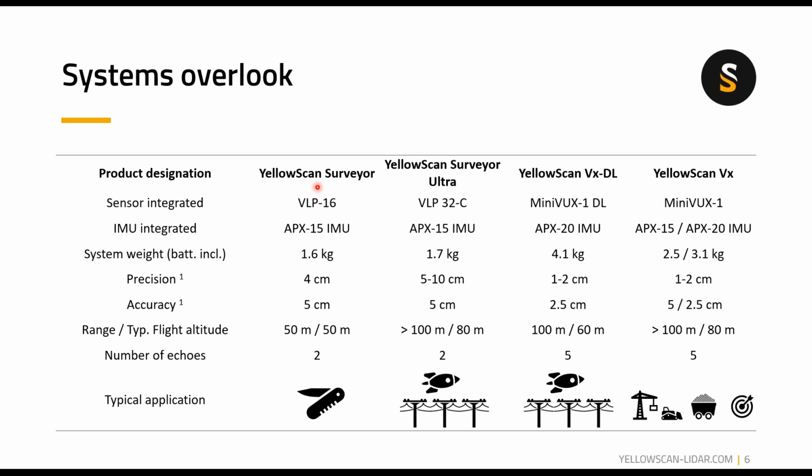Typically, you want to use this system at about 50 meter flight altitude. It is shooting 300,000 points per second, split in 16 different beams, hence the name VLP16, with a number of echoes of 2. Typically, you want to use this tool kind of as a Swiss Army knife, as it is a very flexible and lightweight system.